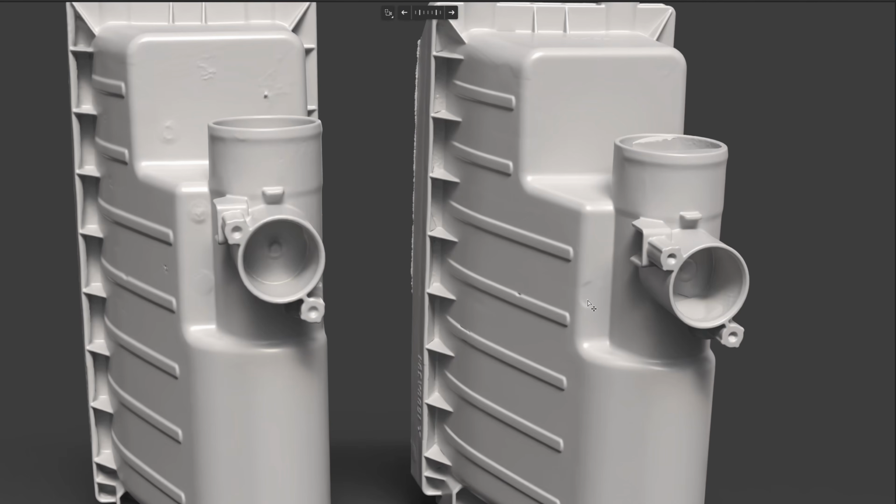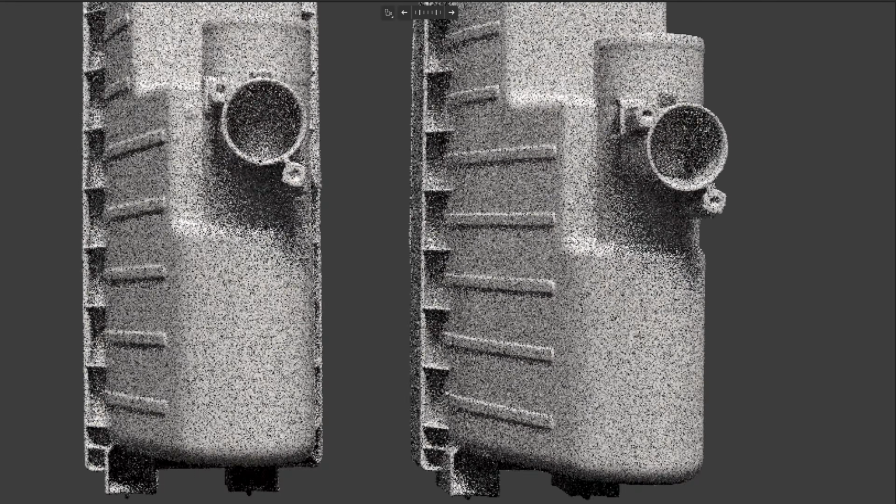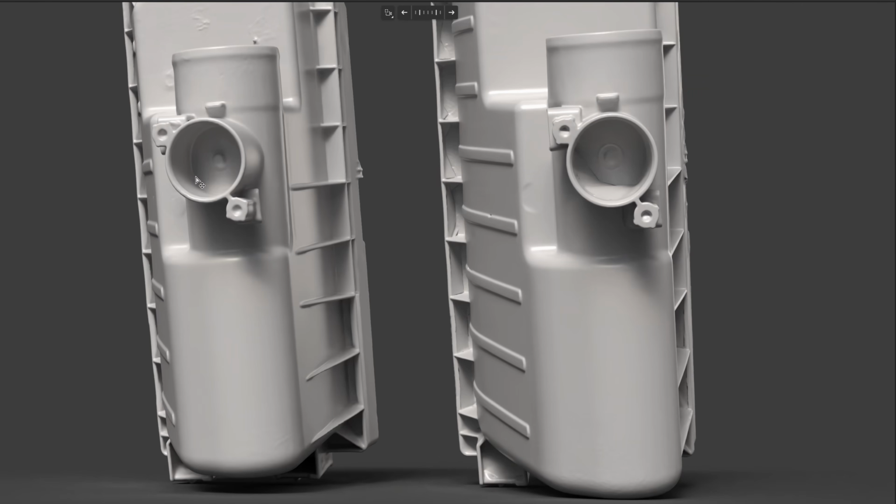The Raptor Pro has a small marker defect here. This is the S1. It has so many marker defects. 1, 2, 3, 4, 5 marker defects from the S1. So Creality needs to address this issue. And if you look into this tip, you see that it has a very clean scan all the way to the bottom for the S1.